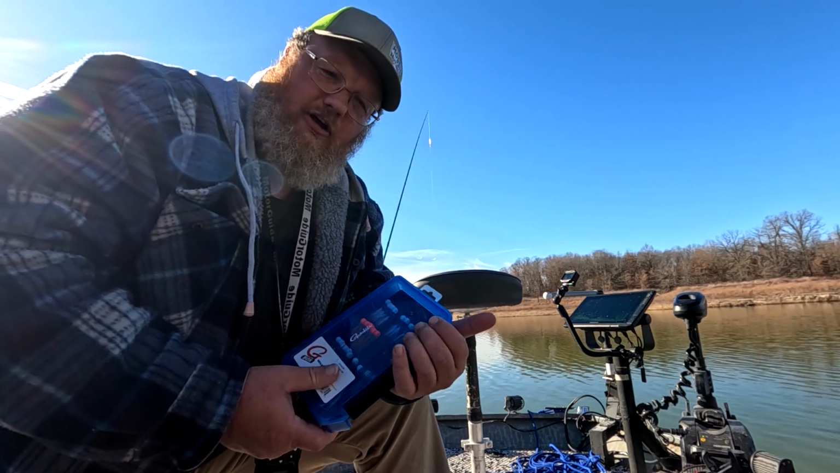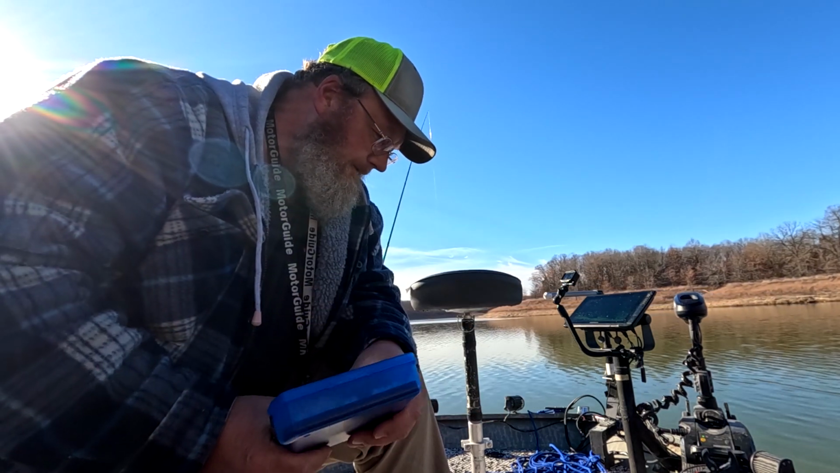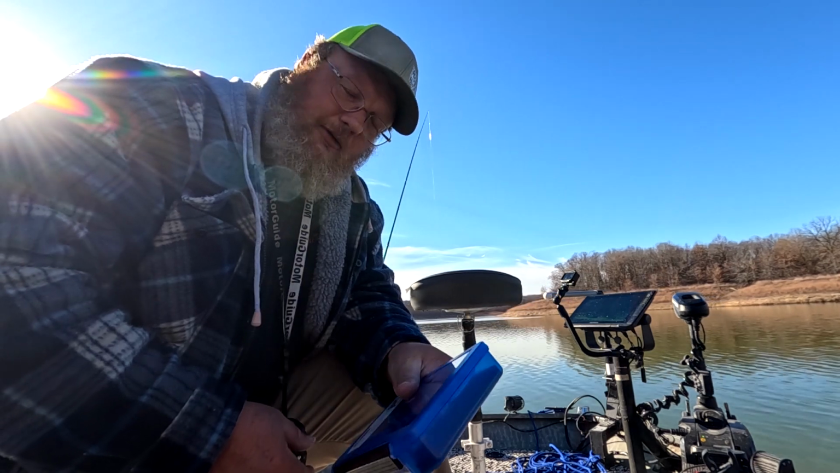We caught over 100 fish on it. You never knew you caught a fish on it by the way it looks. So these, I think, are going to hold up pretty good. From what I've noticed, they've held up real good so far.